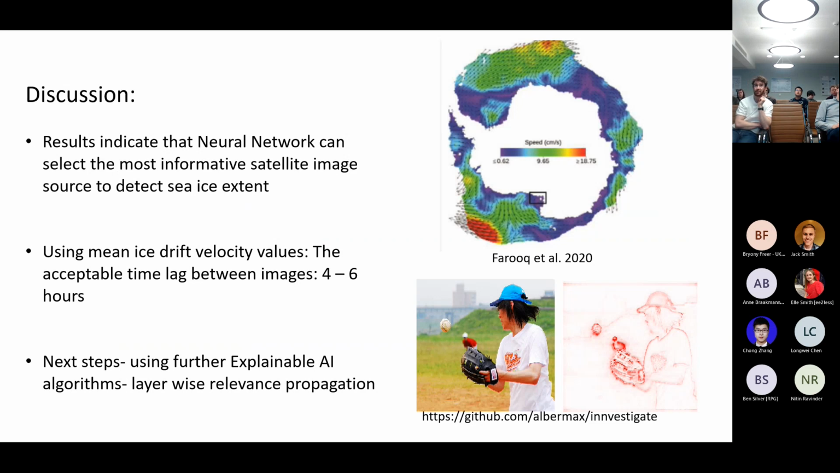So I have used sea ice drift velocity values that have been derived from Farouk et al., although there are a number of other studies that are trying to get this overarching understanding of the mean drift velocity of sea ice within the Antarctic region. And so the range goes from 0.62 centimeters to 18.75 centimeters per second, which, if you use a value of 10 centimeters per second, equates to approximately 100 to 110 meters per hour.